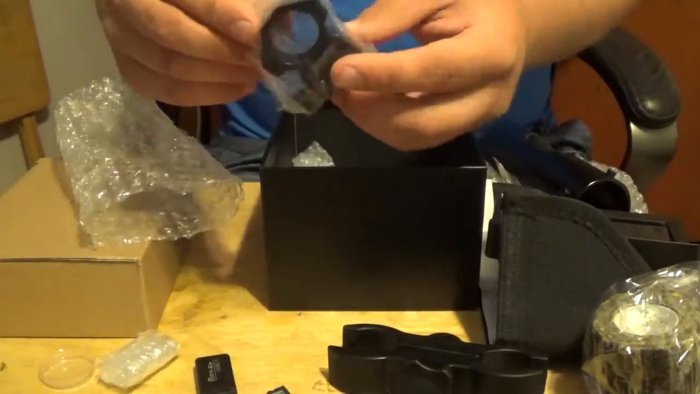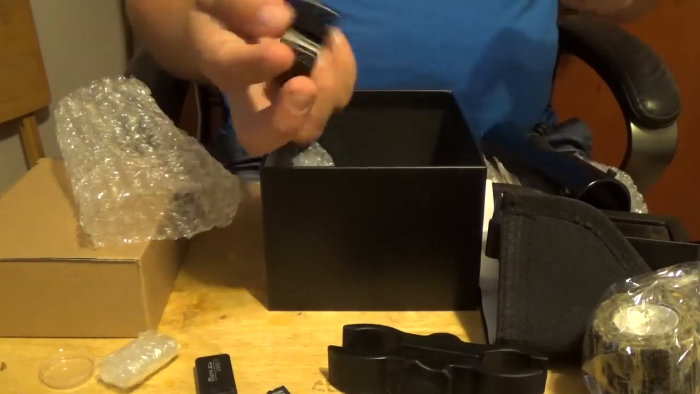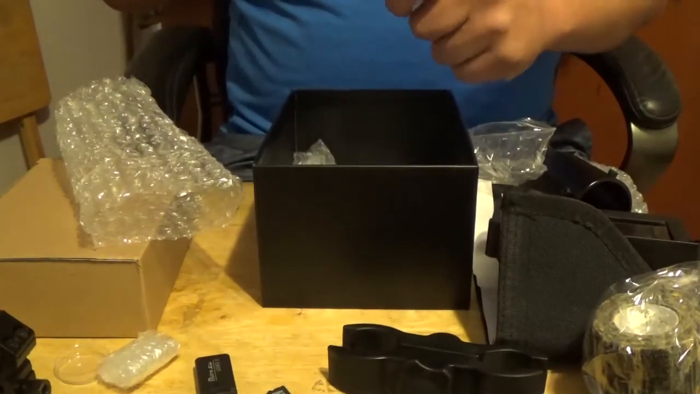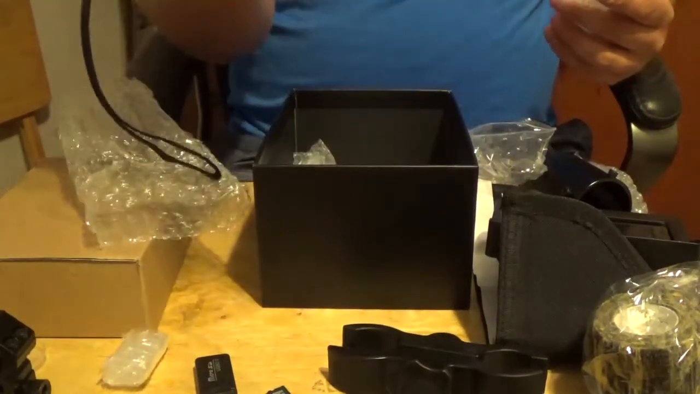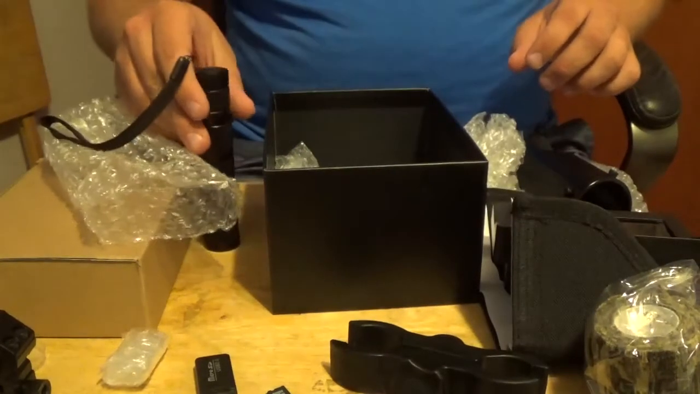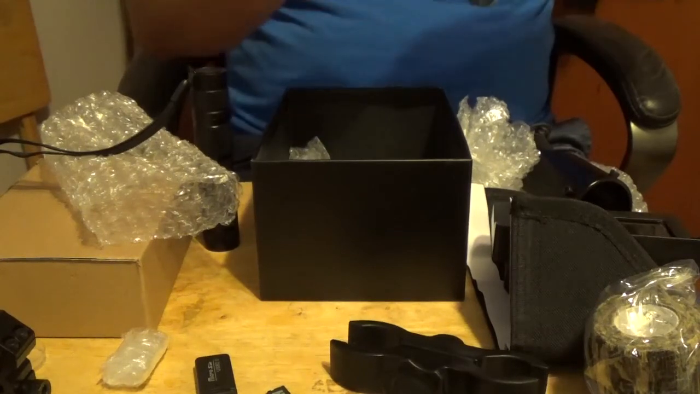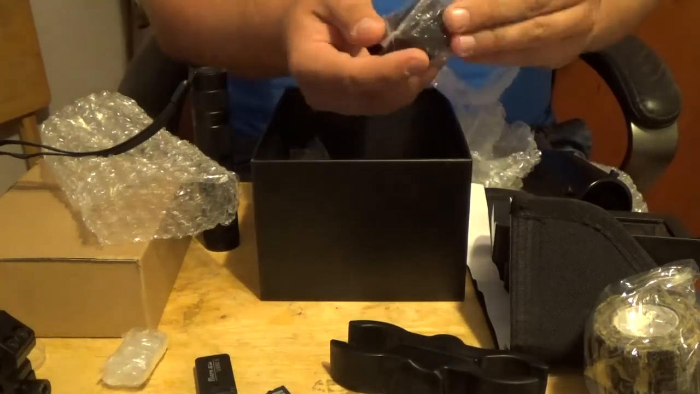Alright, there's a little scope mount. I guess if you wanted to mount this to a Picatinny rail, you've got that option as well. Picatinny ring. This is the little IR light. Feels like it's already got a battery in it. I don't know. It's supposed to come with batteries, but that might be in this other box. Here is another ring. Not sure why you would need two, but I will take it.